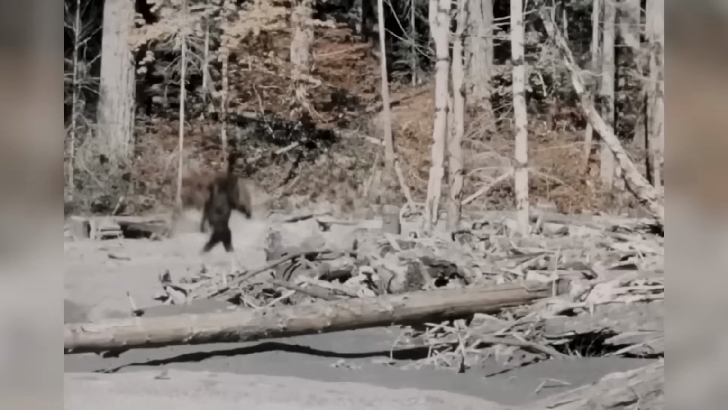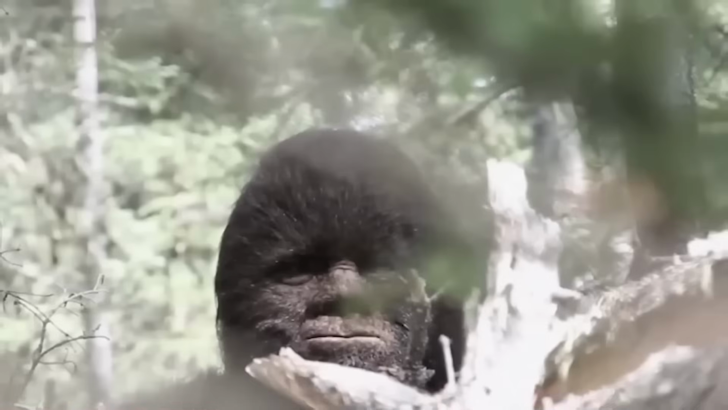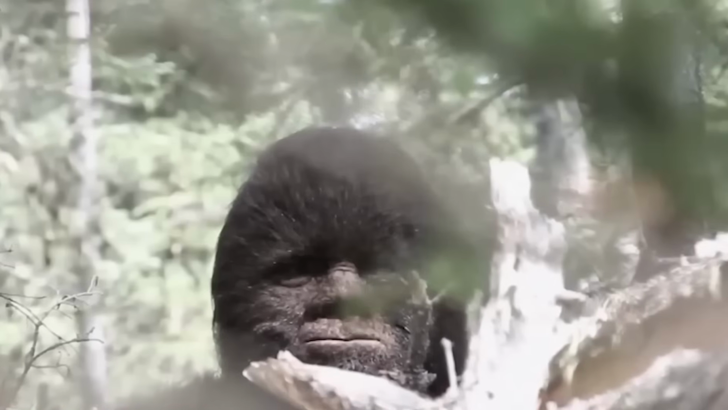Although the Bigfoot fans are excited to see this terrifying stare, some non-believers are still trying to know to whom exactly this eye belonged. If any one of you has any idea about this mysterious peeking brute, please let us know by commenting below.